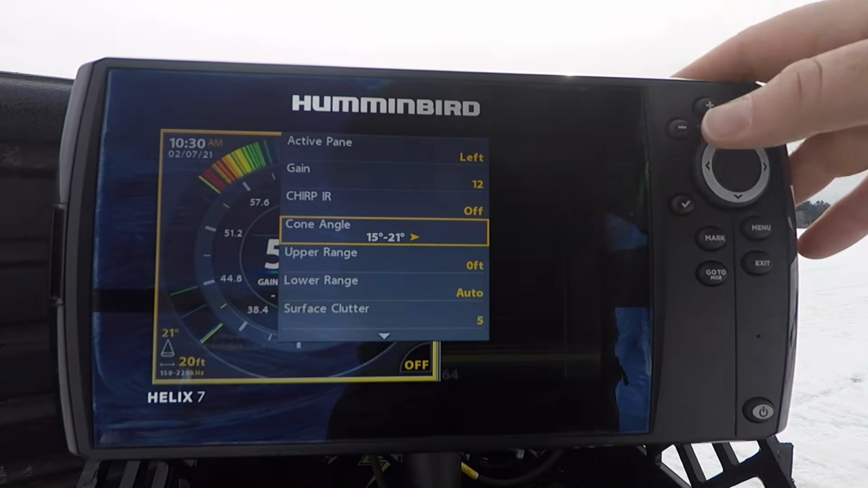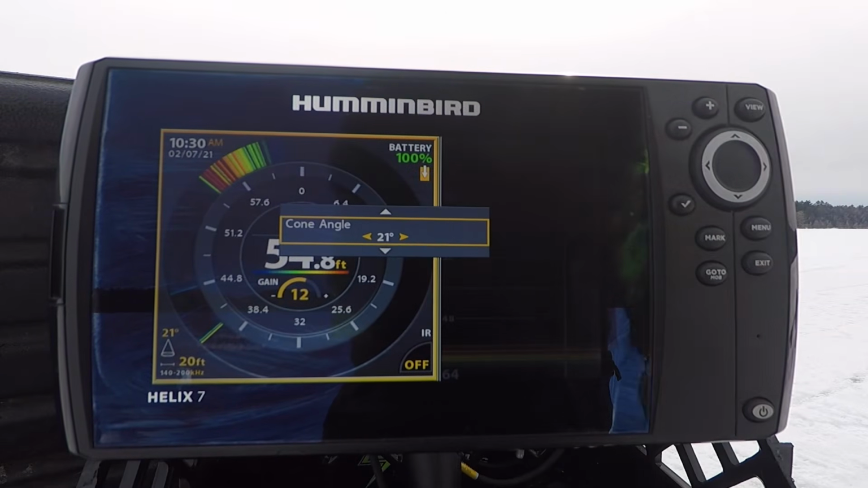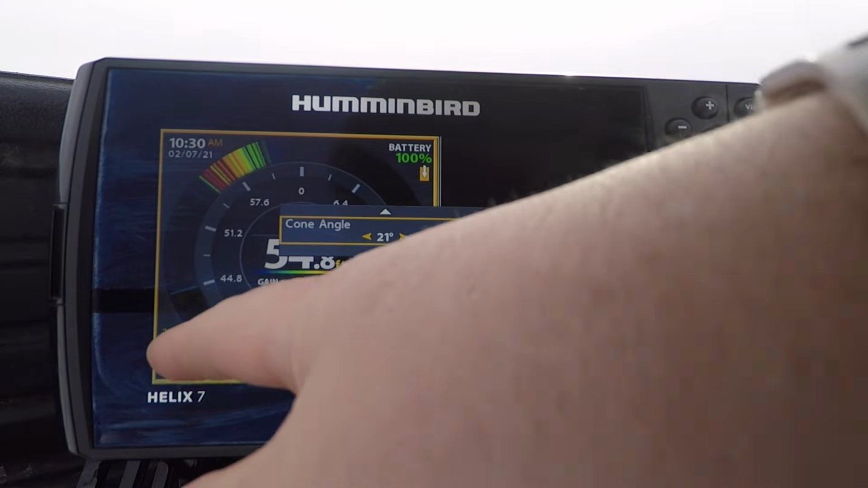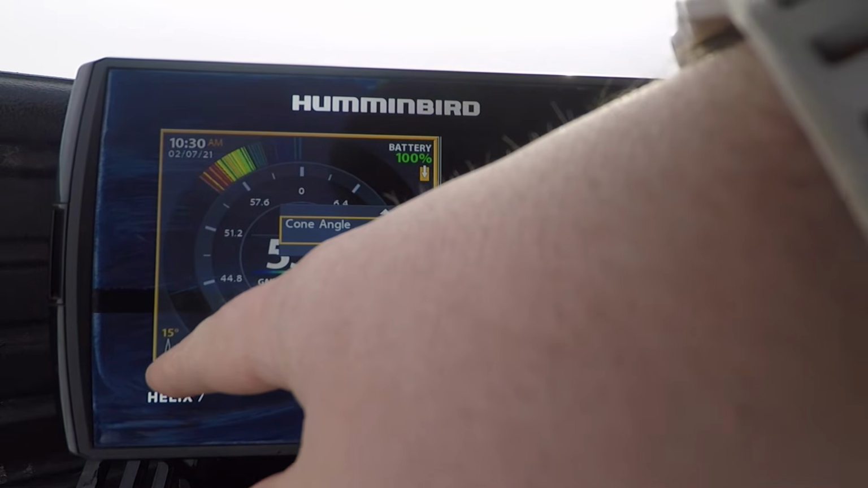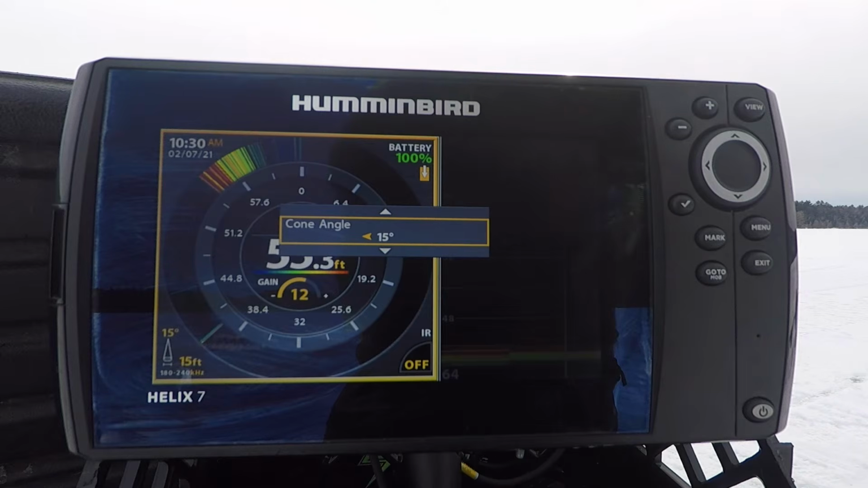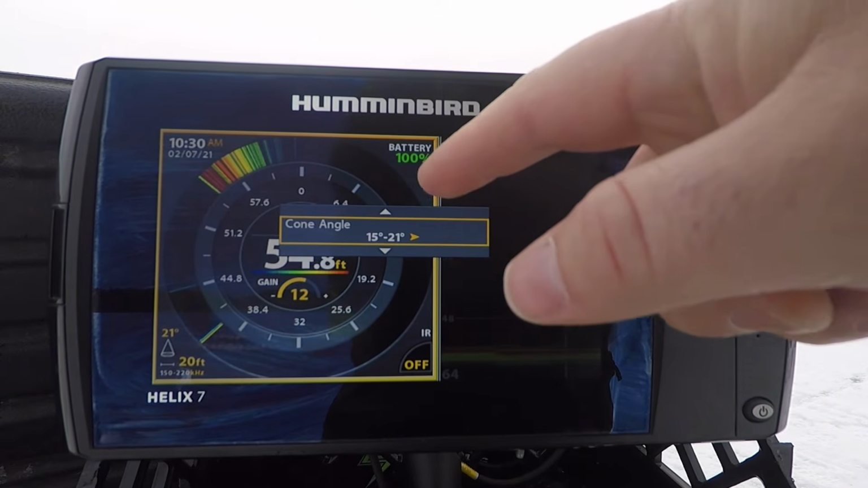And cone angle, you can manually change your cone angle. Take a look down here. Right now it's 15 to 21, so this will cycle between the two. If I change it to a 21-degree cone angle, I'm going to be reading 20 feet of bottom. If I change it to 15, I'm going to be reading 15 feet of bottom. So I'm going to be getting a stronger signal going right under me, but I may be missing some fish off to the periphery. But I just run mine at 15 to 21.